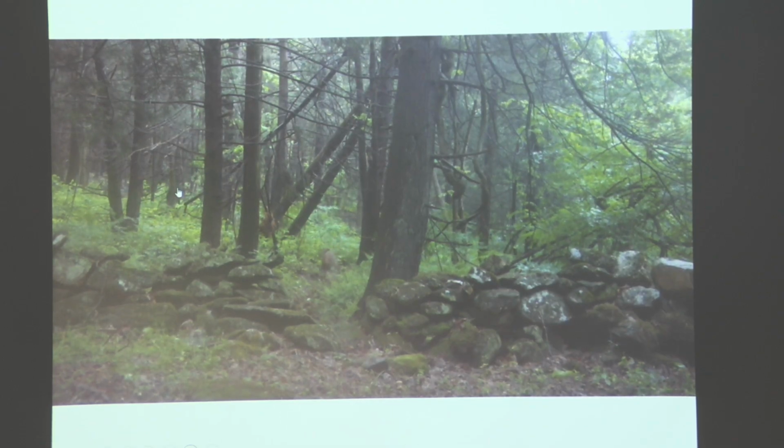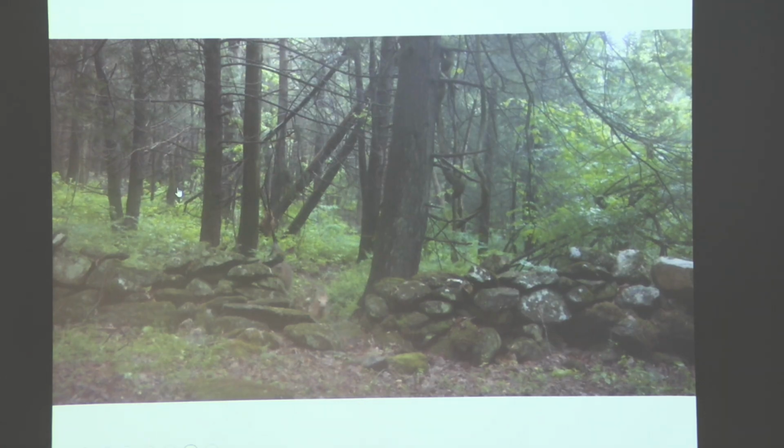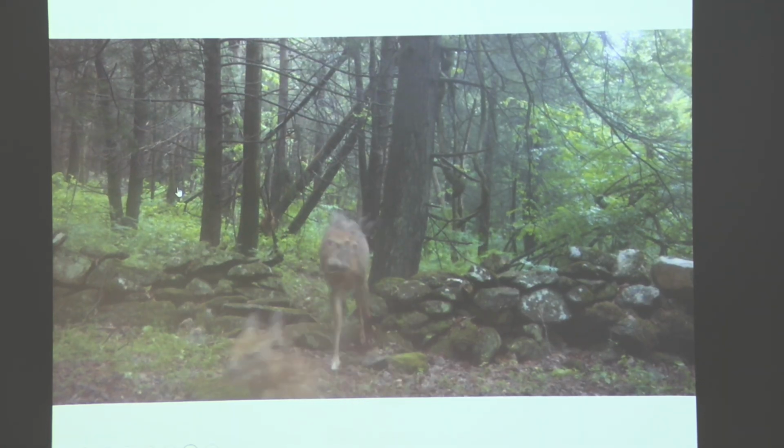Come on, little one, let's get out of here. Hear the doe nickering?